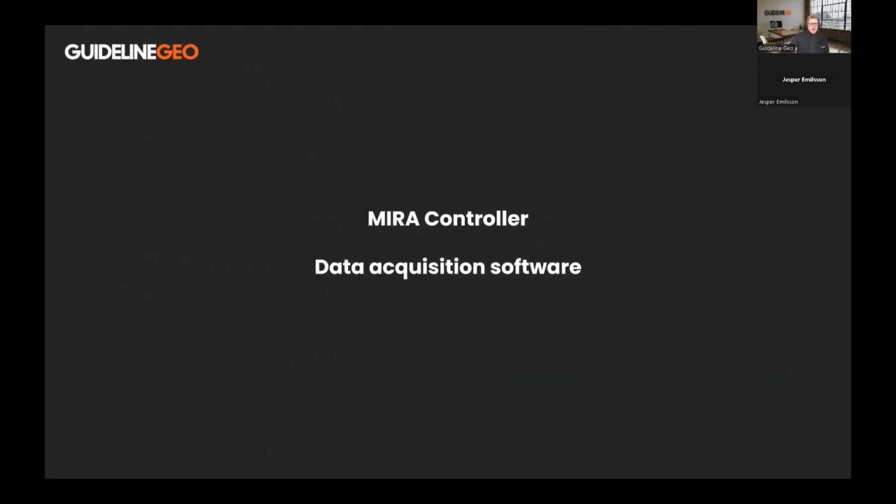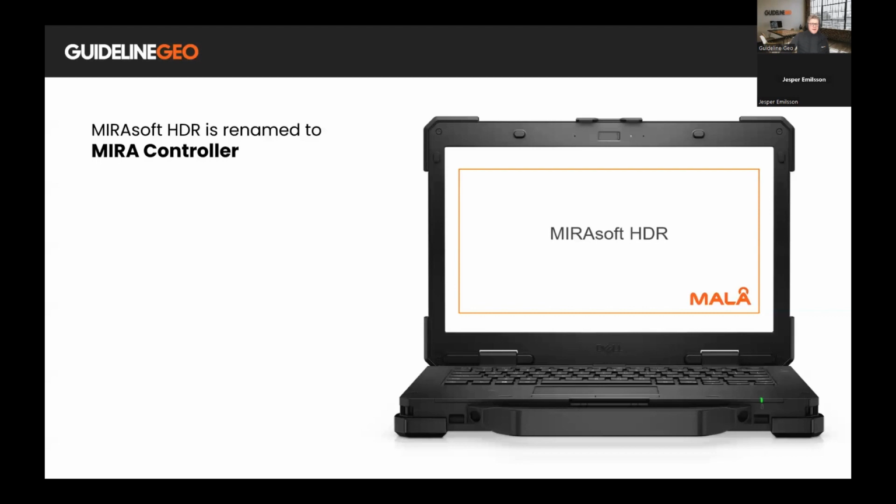If we move from the hardware to the software side, our frequent users of our array systems will recognize MiraSoft HDR. We are, with the introduction of MIRA Compact, now taking the opportunity to change the name of that software to MIRA Controller.